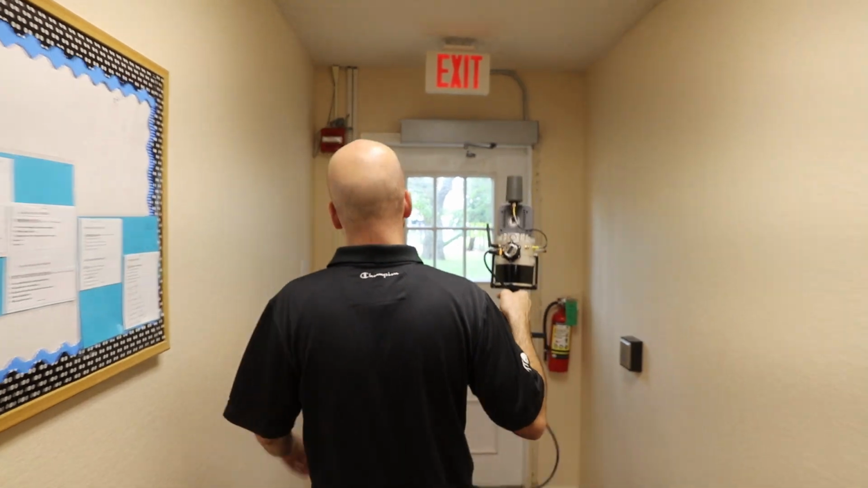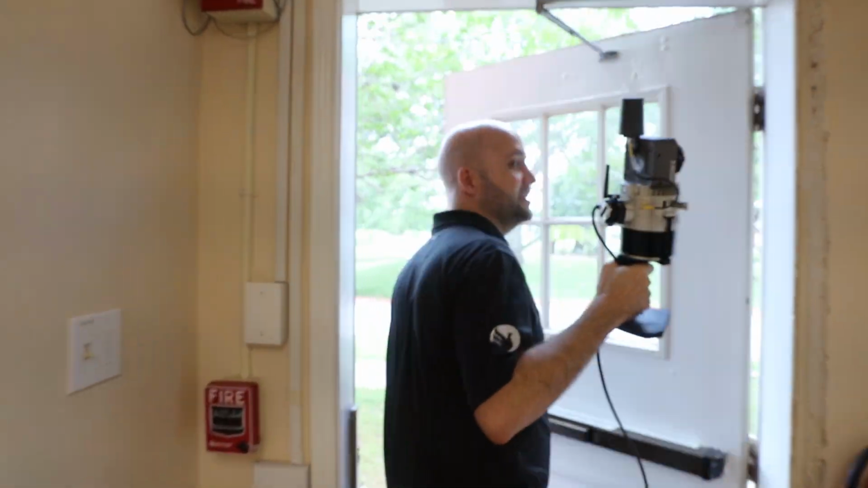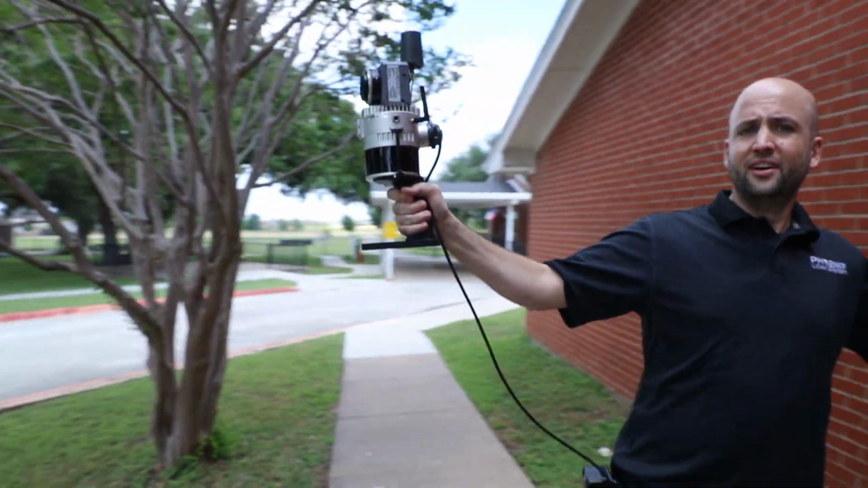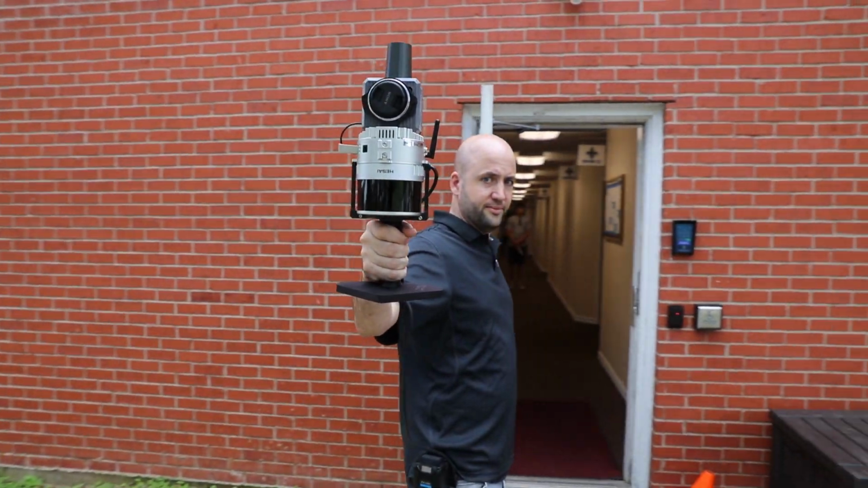And here's another opportunity to capture an aerial control point. So I'll hold the scanner up and wait a couple seconds for a GPS fix. And I'll go back inside.